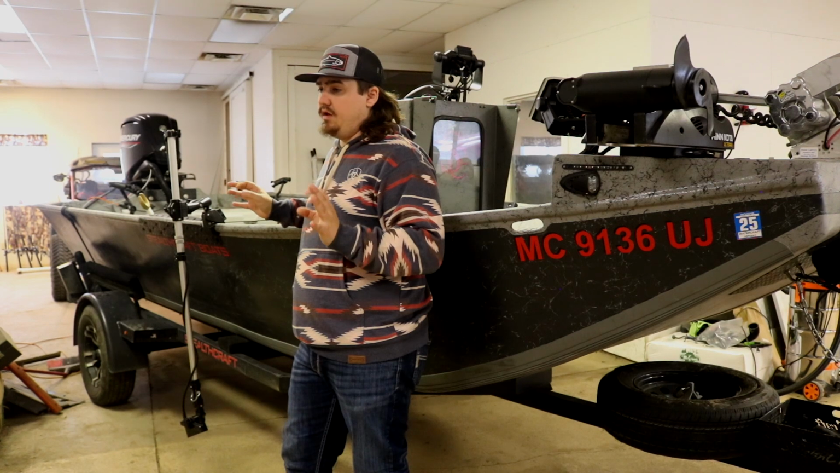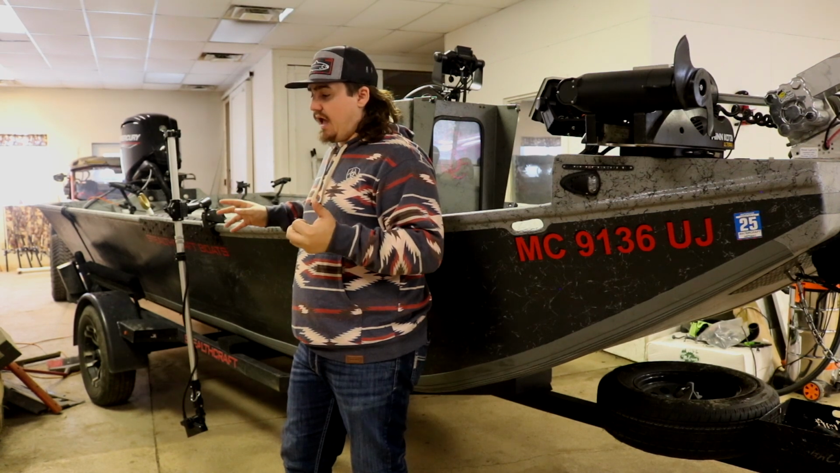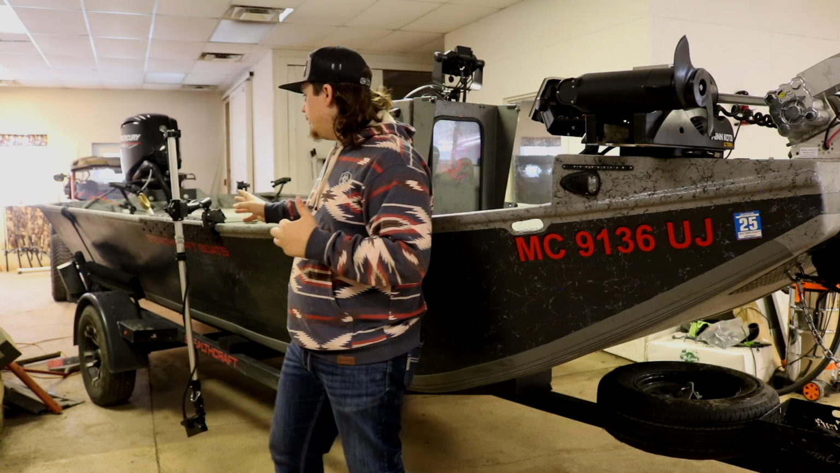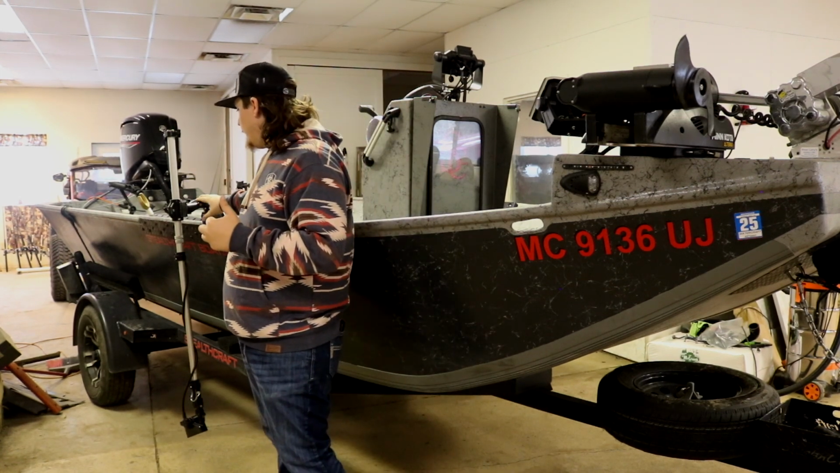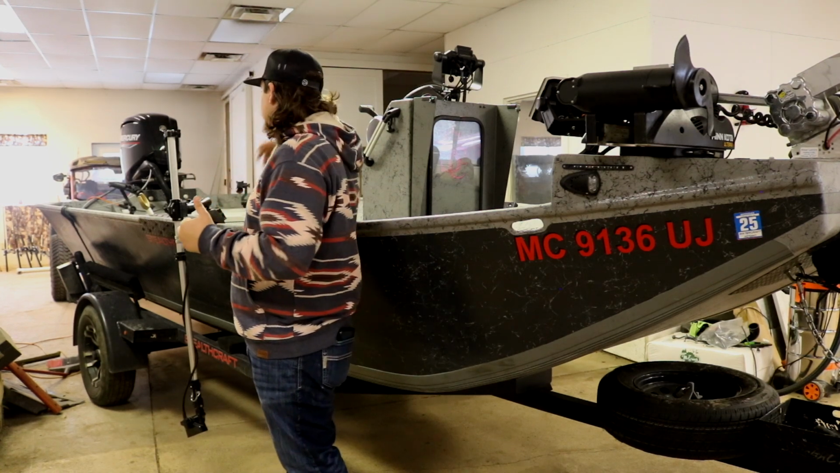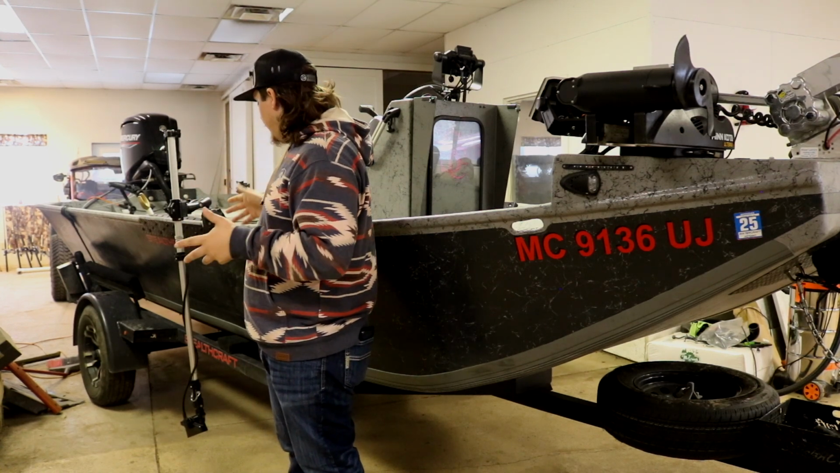But as far as comparing the two, the only thing I can say that I liked better about the Mega Live is I had a little bit better mount for it. That Geiger Tech mount was a little bit sturdier than this Summit system on a ram mount. This is super easy to manipulate. It's super easy to move around the boat. I like it for that.